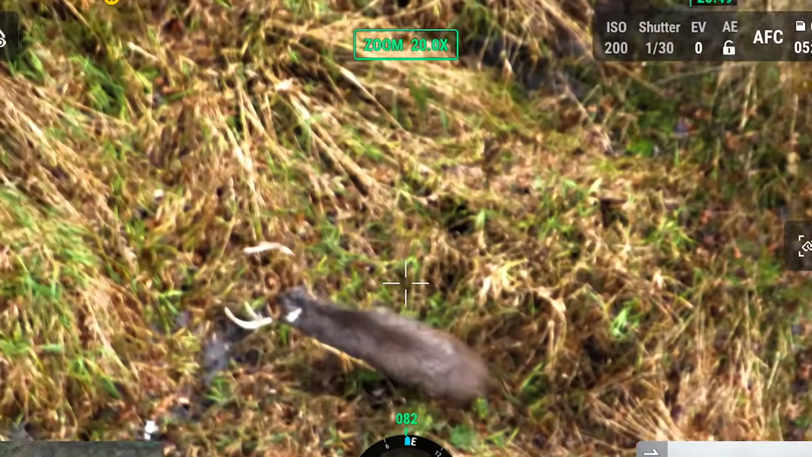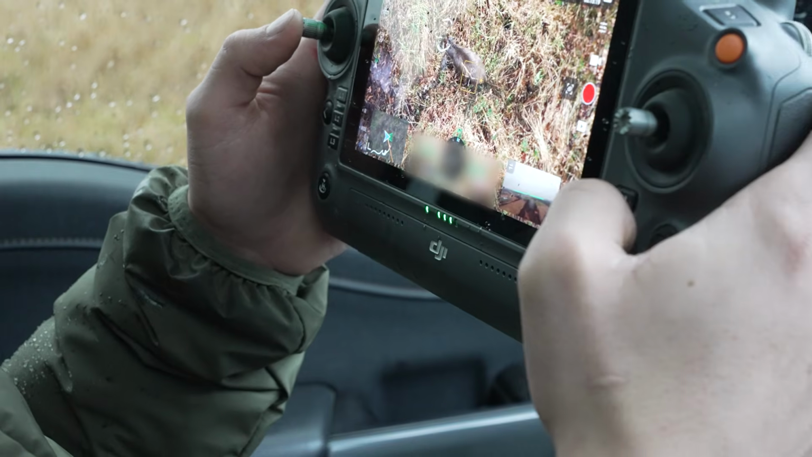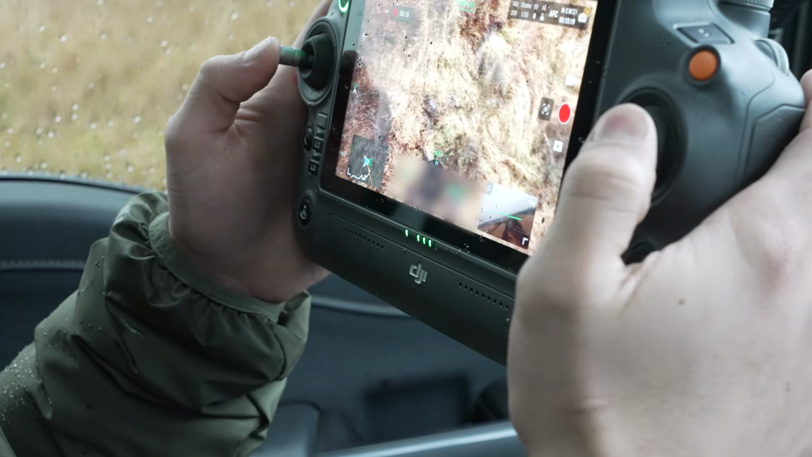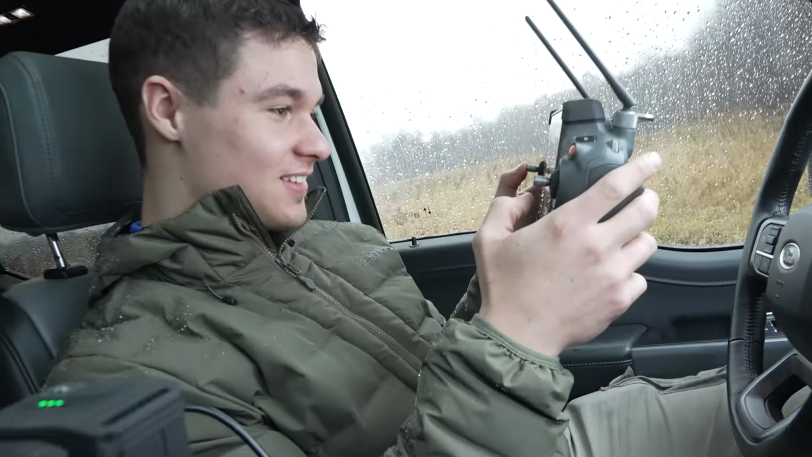Oh, he's hit. You see how he's kind of hunched over? Where's he hit? Let's go on the other side. Yep, that's definitely our buck. You just found him. Let's go. How long did that take you? Six minutes. Give me a high five. Come on. Yeah, that's awesome.